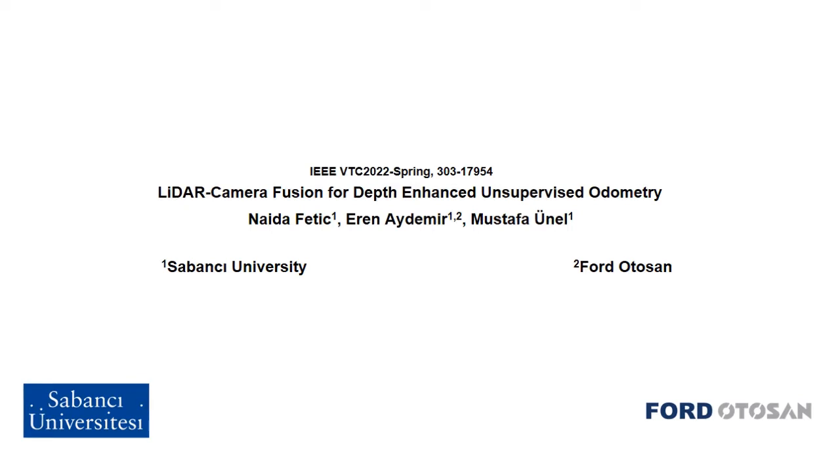I am going to present our work, LiDAR-Camera fusion for depth-enhanced unsupervised odometry.